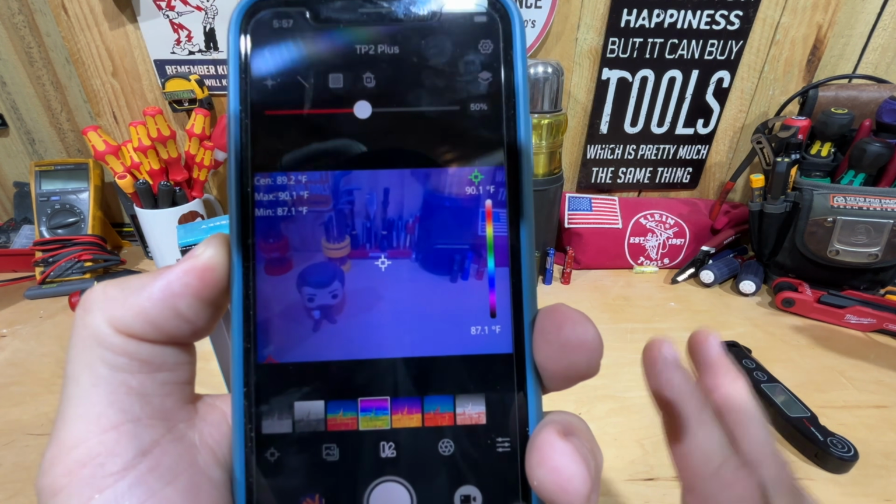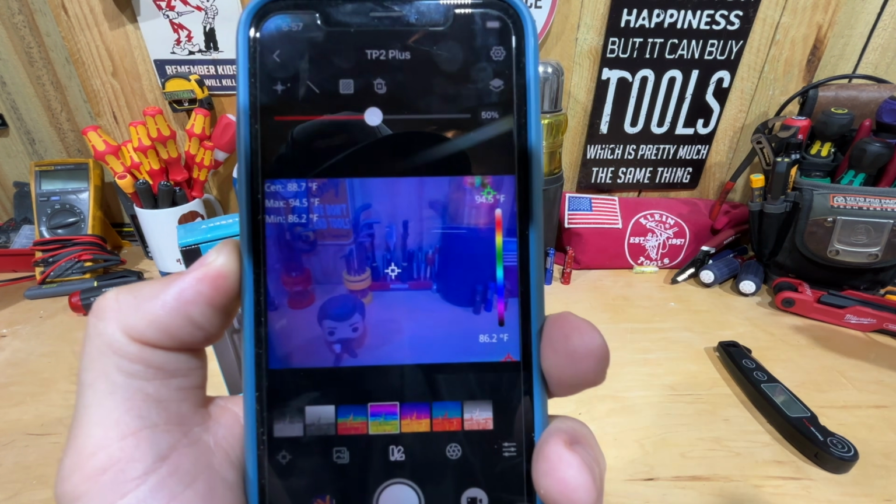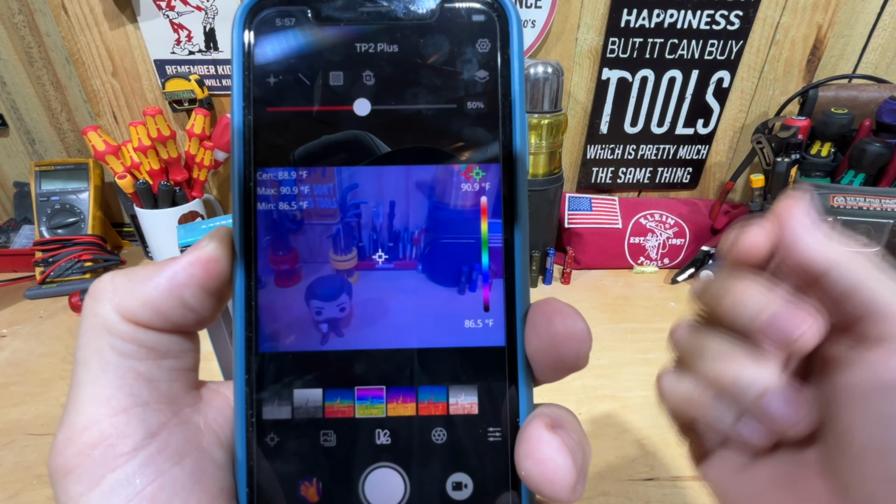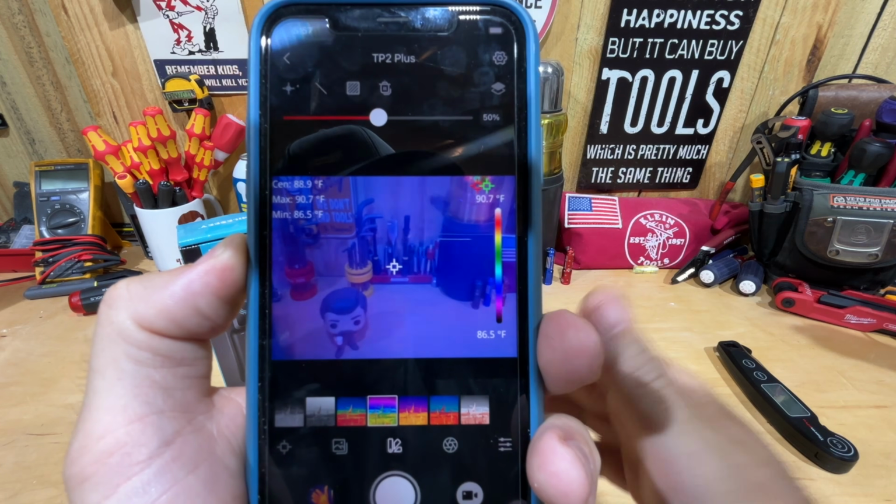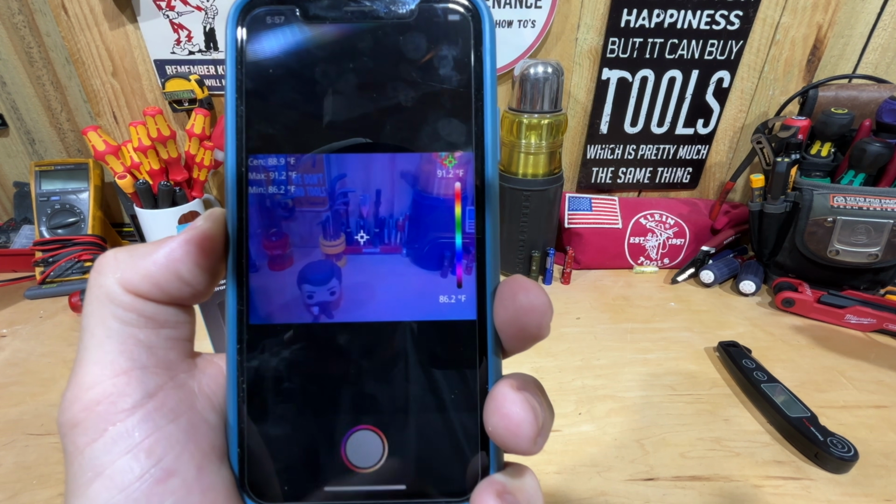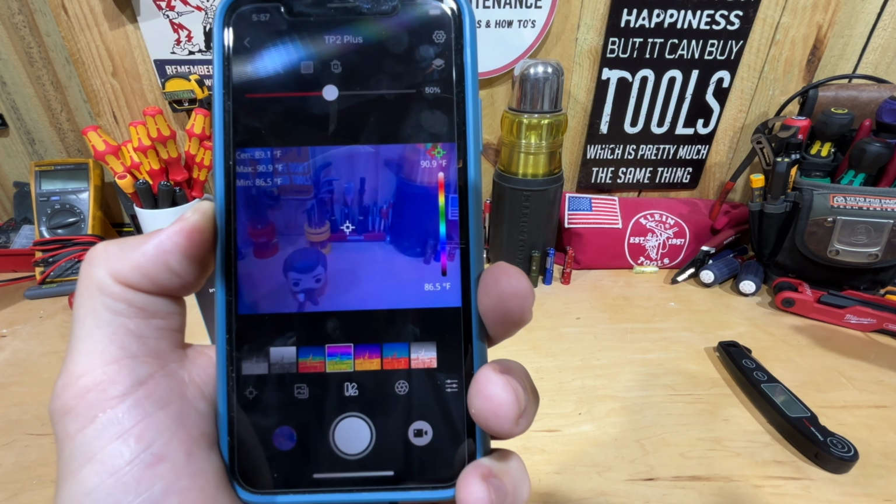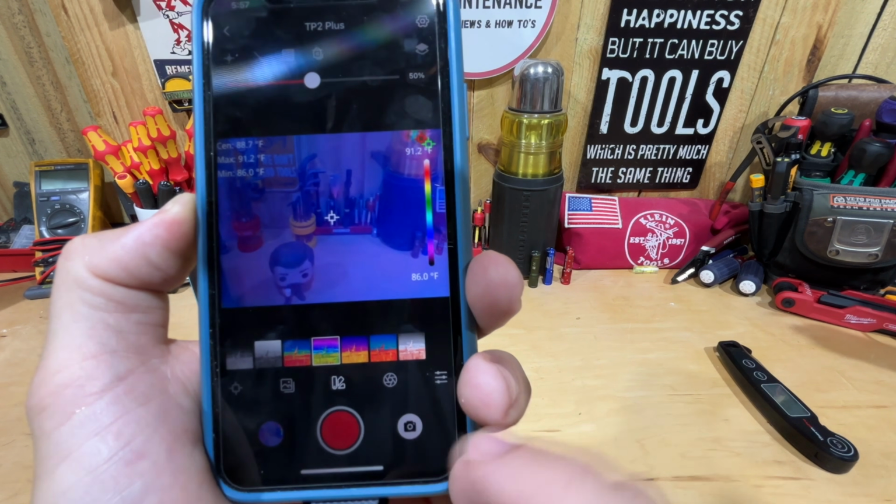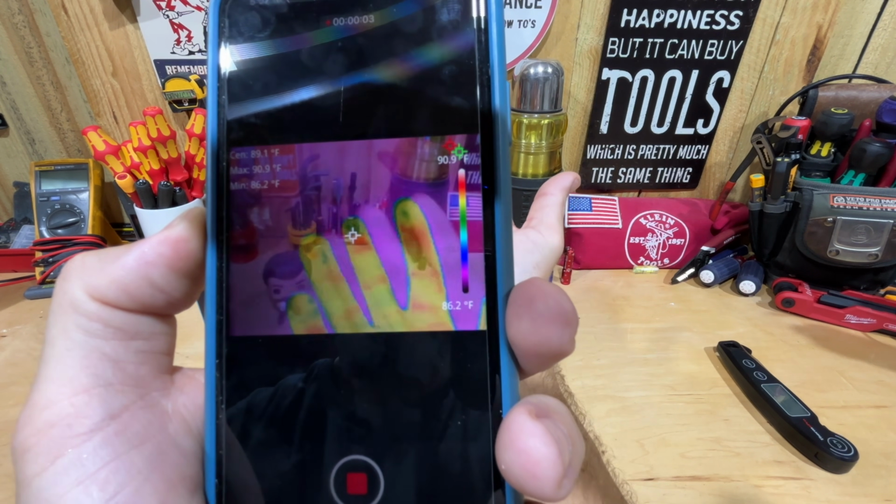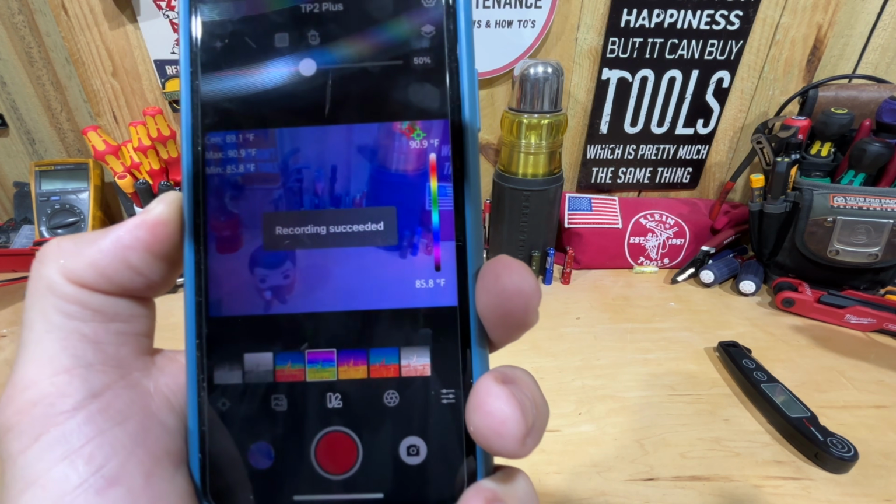And again, the thing that's nice about a phone, in my opinion, is that even though I can record videos and pictures on a handheld version, it's not tied to my phone, so I've got to take that memory card out or hook up a cable. This one, I'm on camera and it's taking a picture, or I can change it to video. I can press the button. Now I'm recording a video of my hand in there as well. Then we'll pause that now.